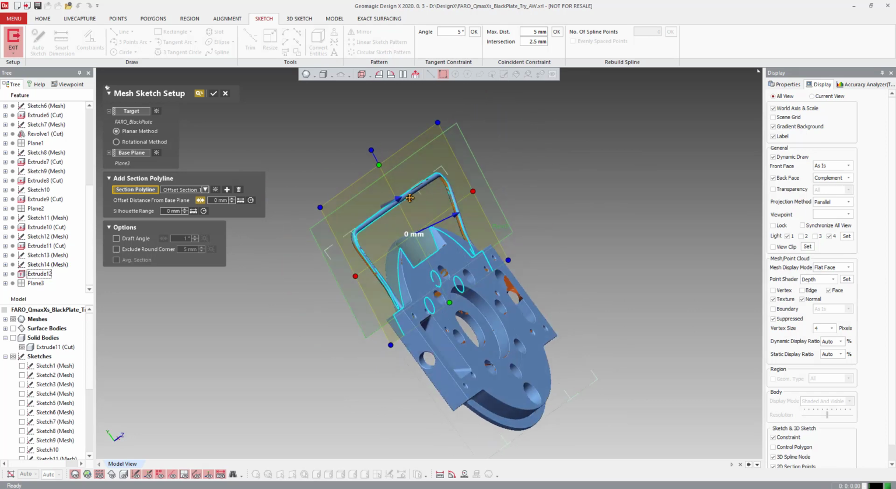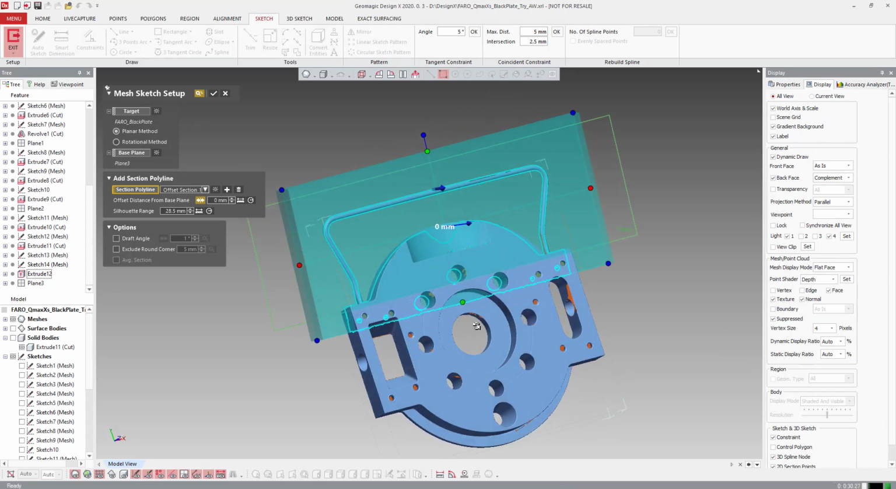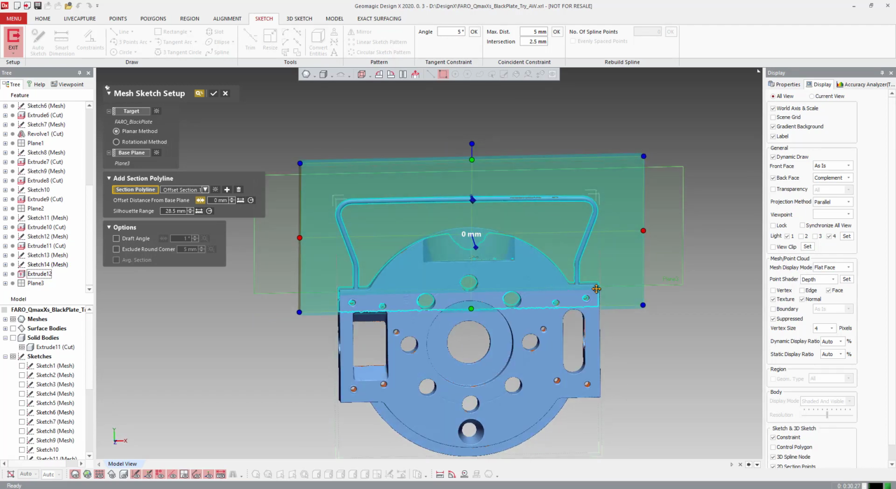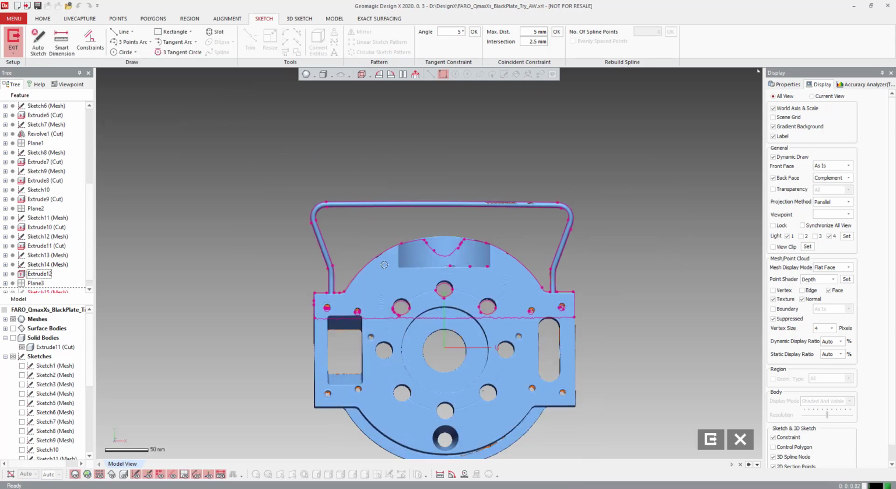And I'm going to just silhouette through the whole pipe that's there. Get everything. And we're going to use some of the reference from the faces there because we're going to extend past down, but we're going to start with those same lines in the other sketch. We'll hit OK on that.